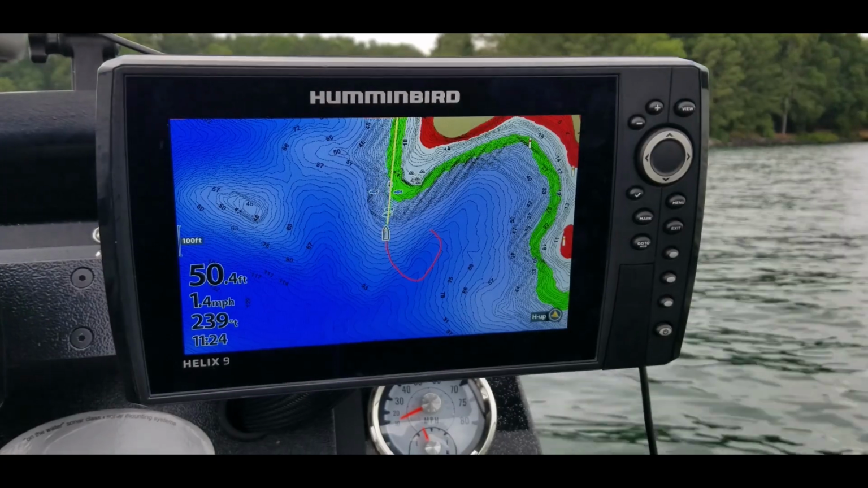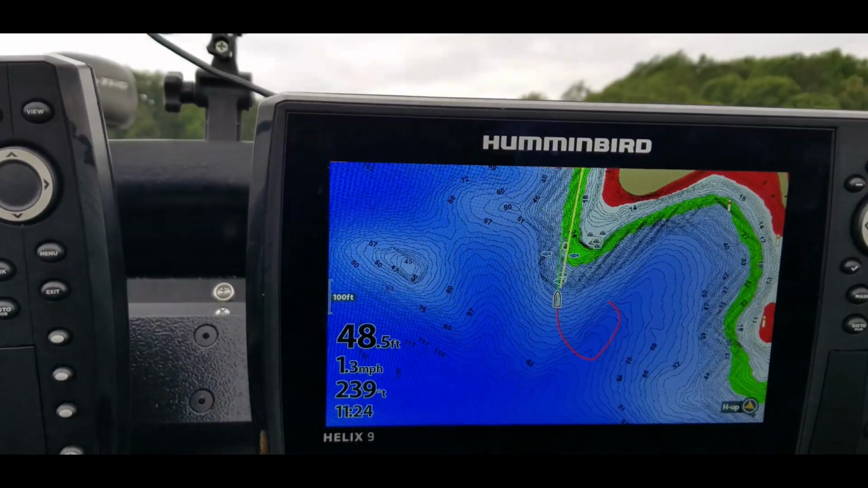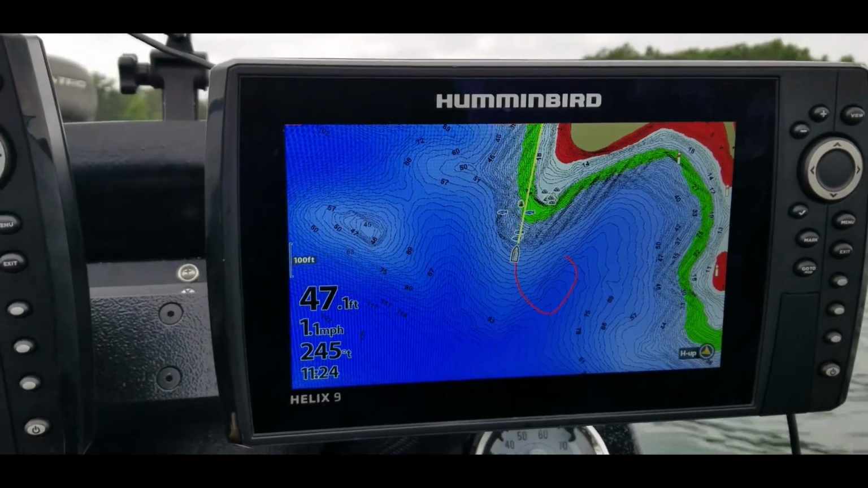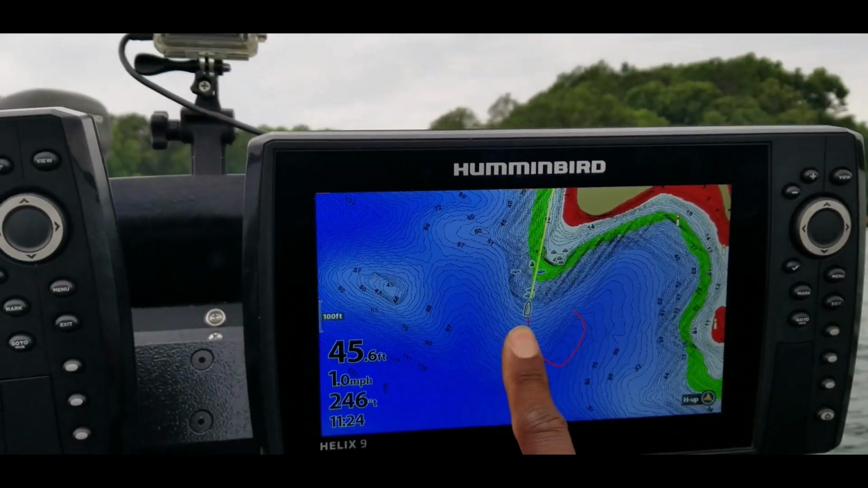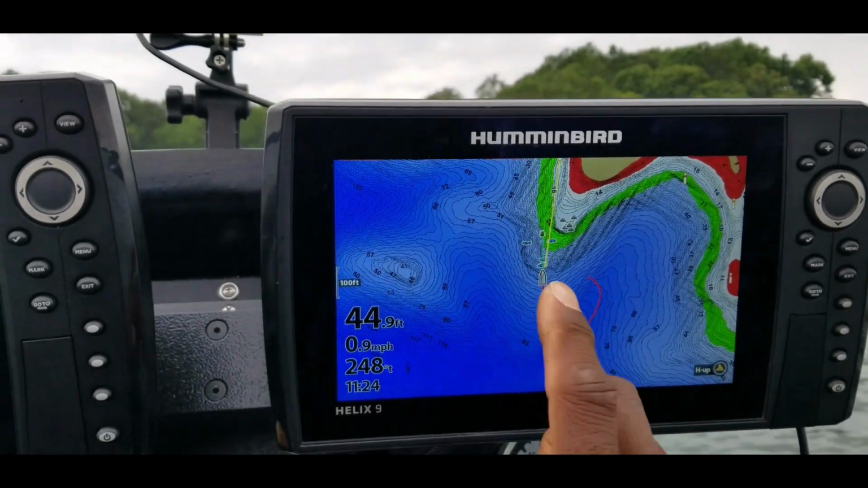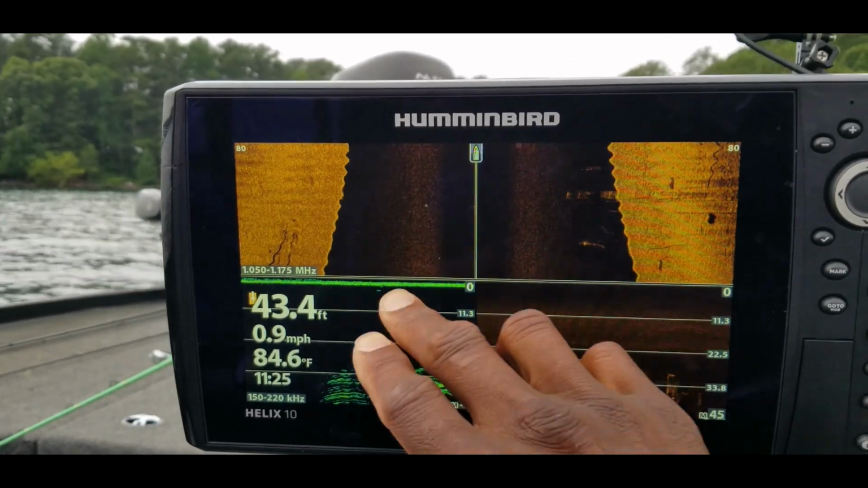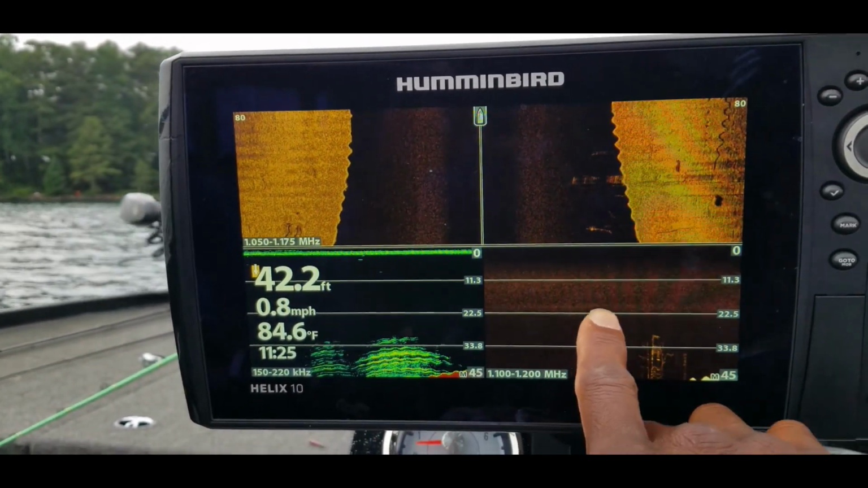Let's get to it. What is up, guys? All right, so we are out here on the water. A lot of you guys really like these tutorials on the electronics and had a lot of questions about it. So let's go ahead and get into this real quick. On this screen over here, obviously you see I have my mapping set up. This is a Lake Master chip. Over here on this other screen, we're working with side imaging, sonar, and down scan.